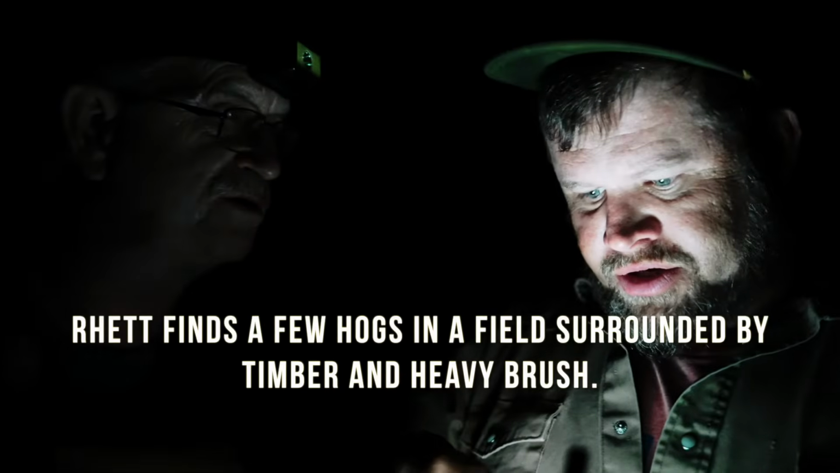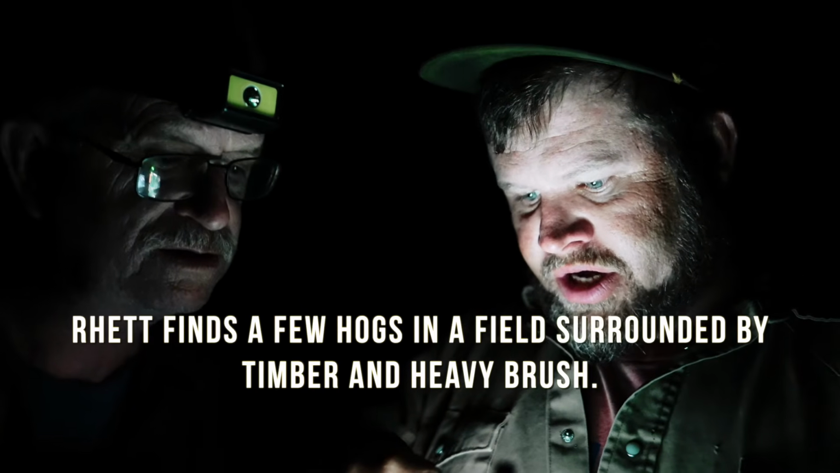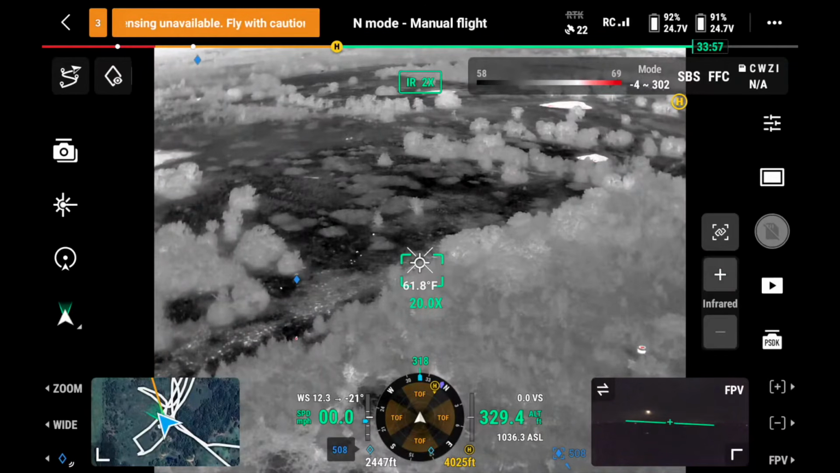Stay on this road all the way. There's a pond, and just call me when you get to that pond. When y'all get there, call me when you get to that pond. Looks like some briar bushes in there. It's gonna be tough to get around that.